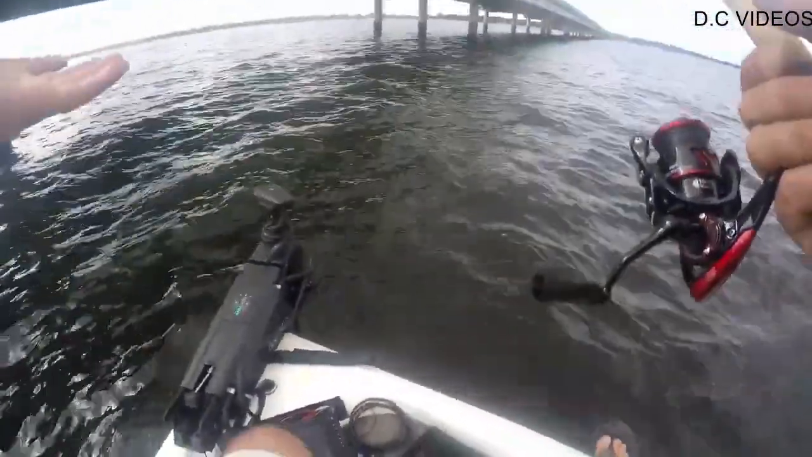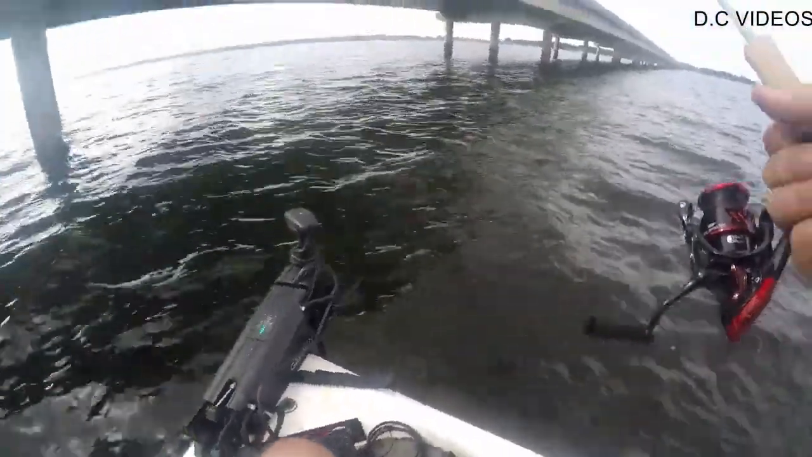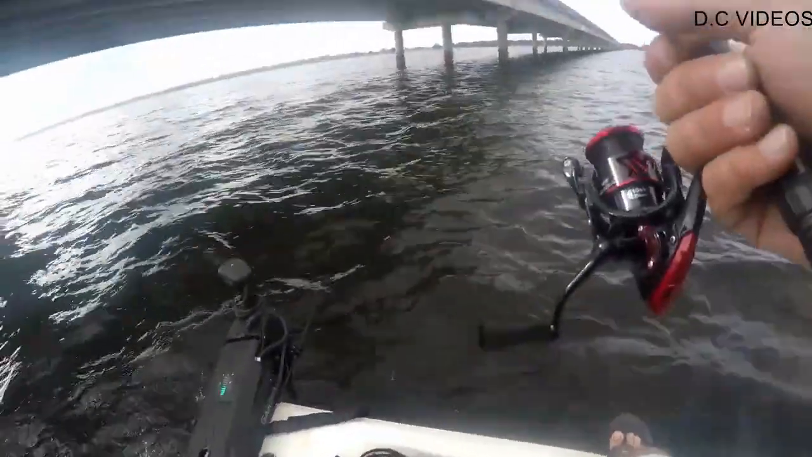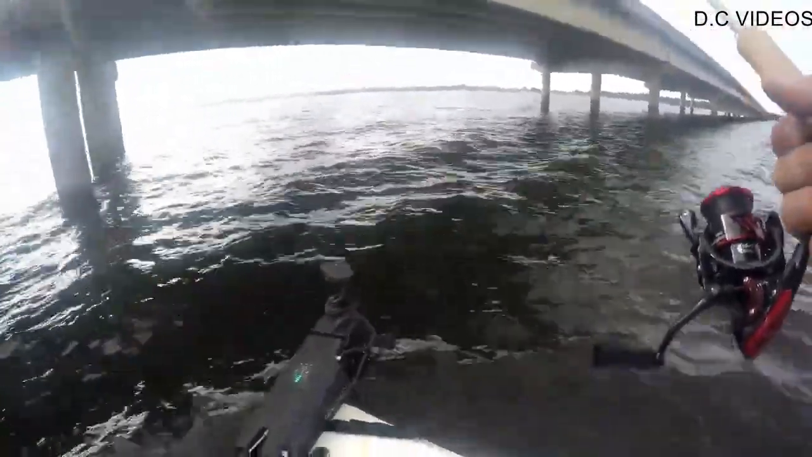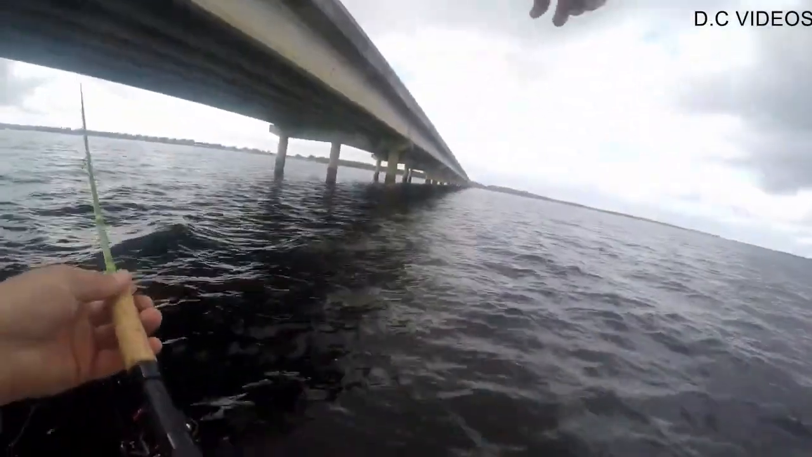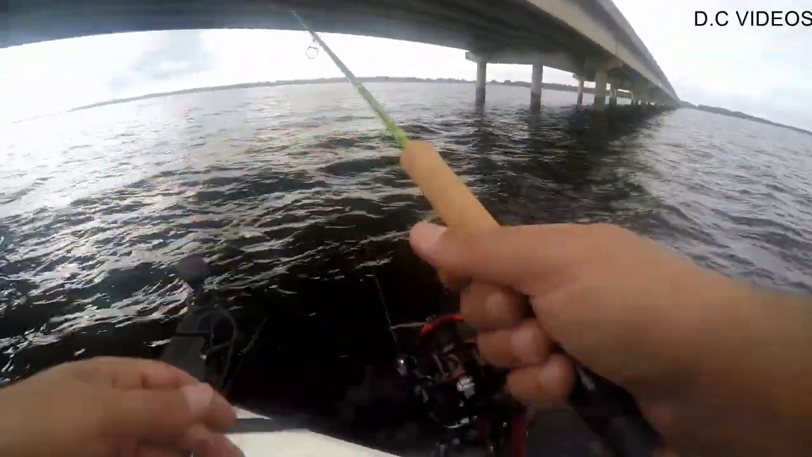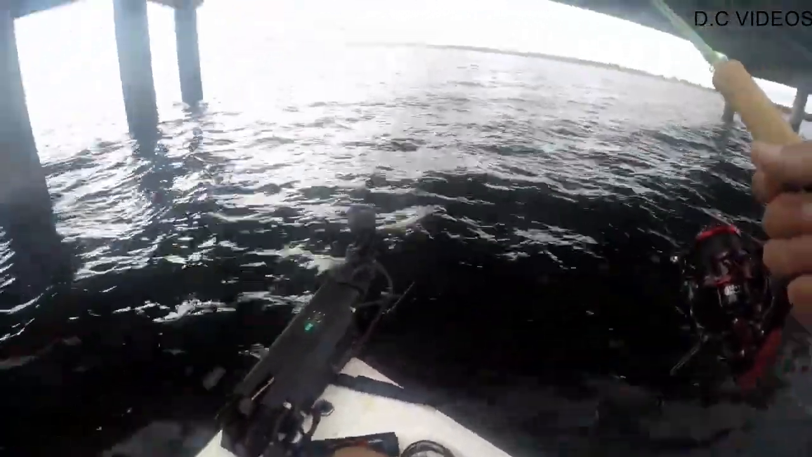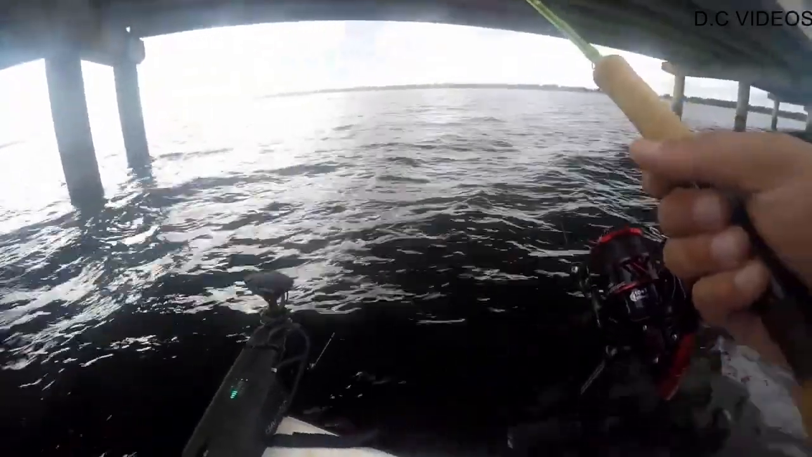And if you drive 1,000 miles and you don't know where to fish, a good place to start is, of course, a bridge. Bridges are classic places for crappie to hold up year-round. In the springtime, they're going to push all the way down to where the land meets the bridge in shallower water. And towards the fall and the winter, they're going to stack up in deeper water.